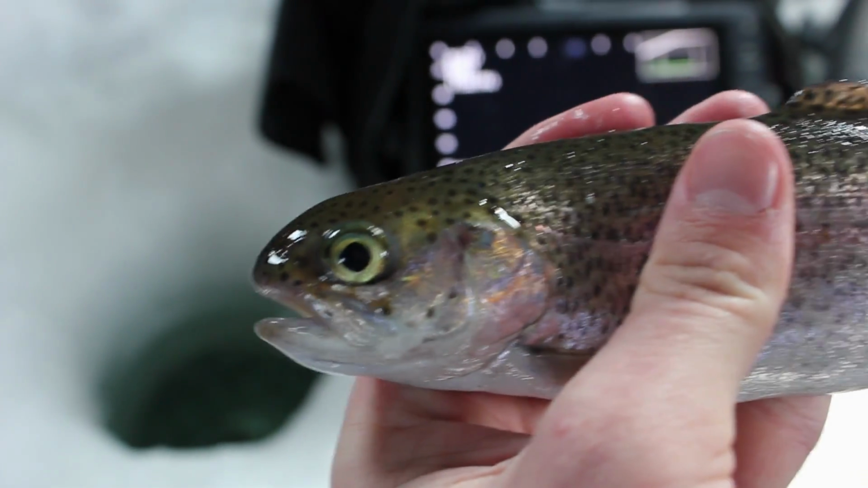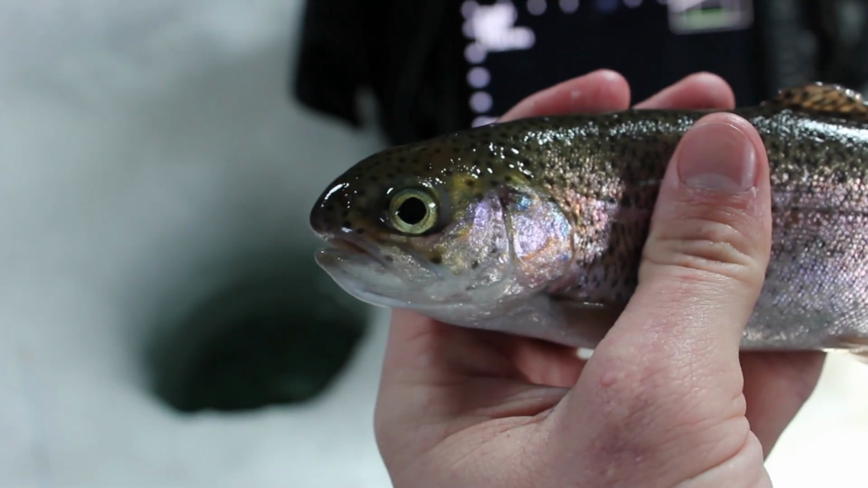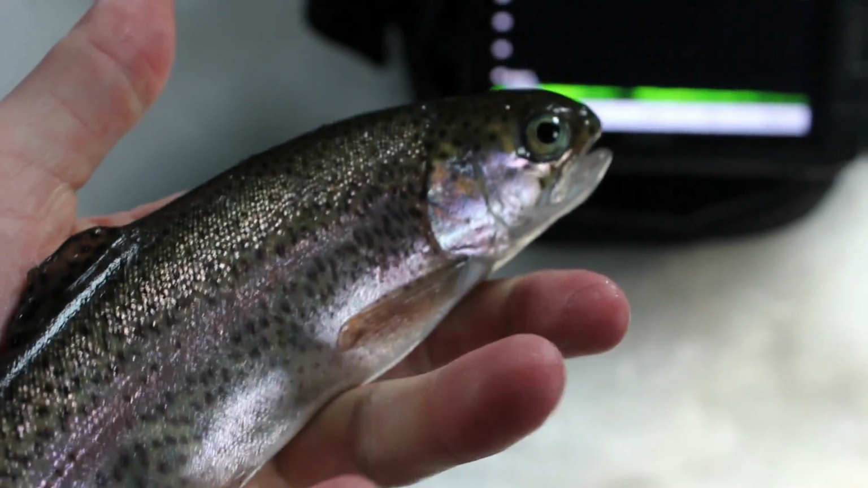Here's a look at this goofy looking rainbow. Pretty fish. We're going to keep him as well for Dylan's clients. They have no size limit here on this lake. Beautiful colors though.